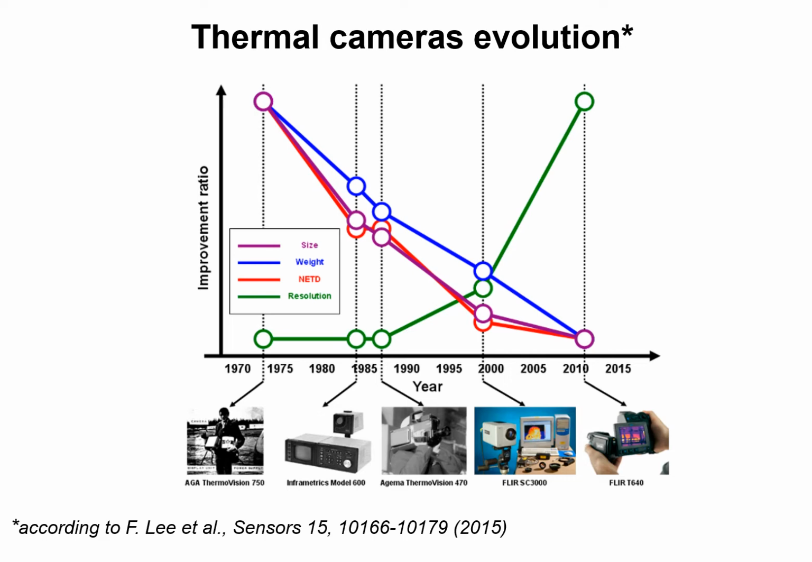In this image, which was published in Sensors in 2015, we may appreciate the improvement in image quality, resolution, that is the green line, and noise equivalent temperature difference, that is the minimum temperature difference that is still resolvable by the camera, shown as a red line.